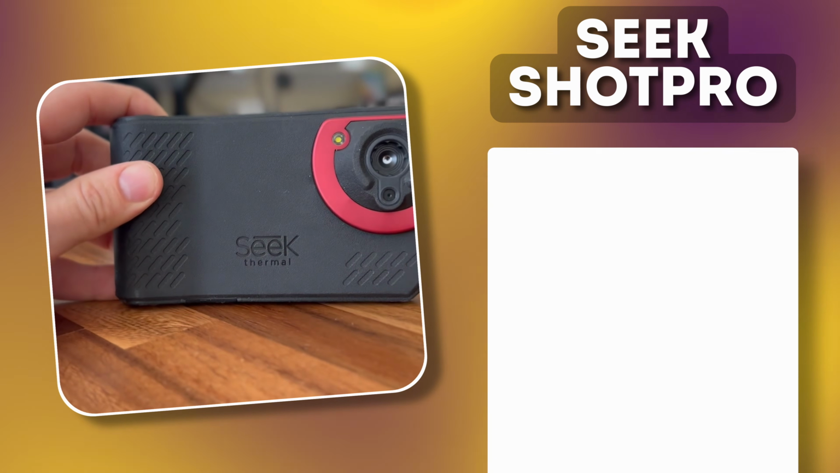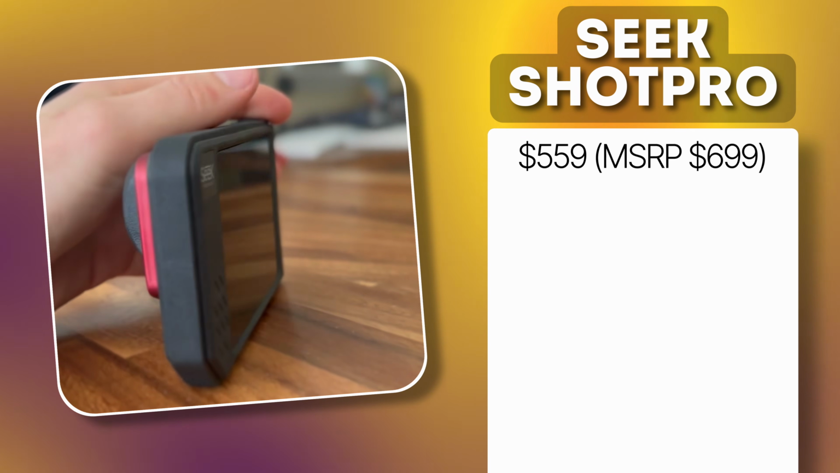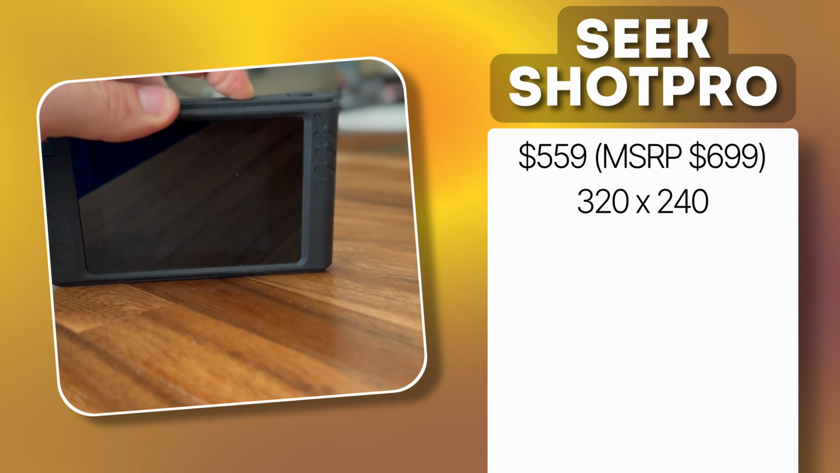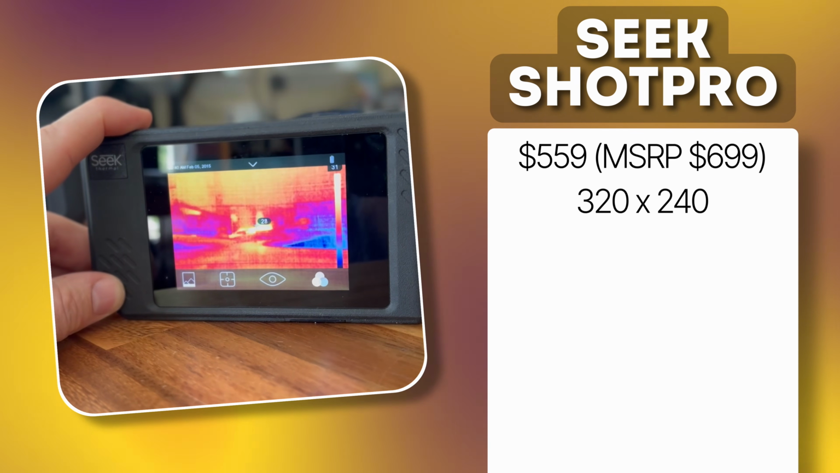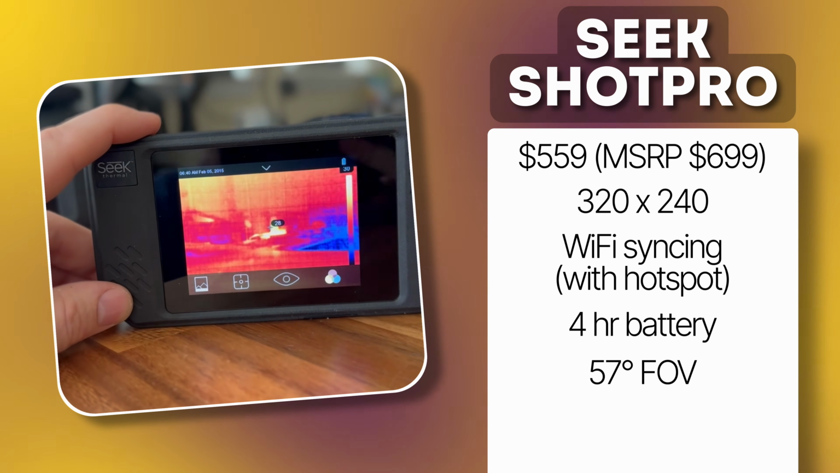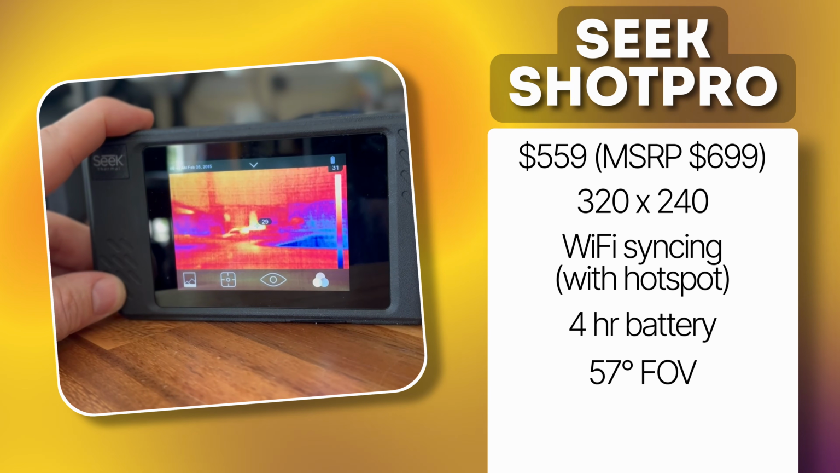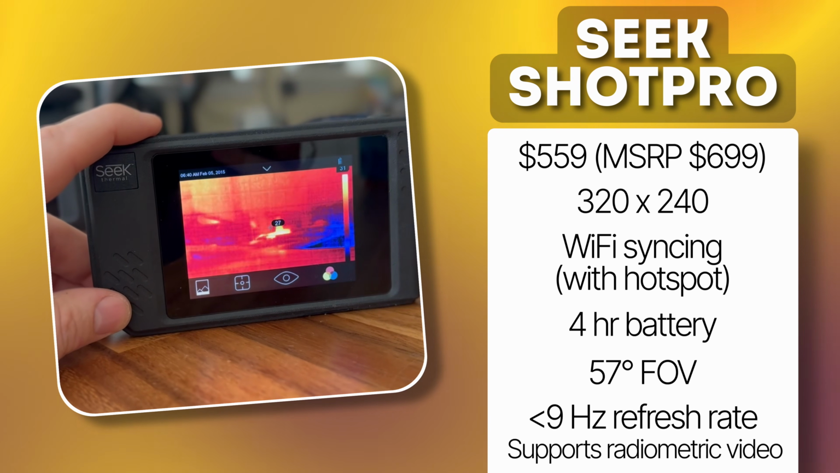definitely an interesting thing. The last camera we're looking at is the Seek Shot Pro. This is their Pro version of this body of camera. This costs $559. The resolution is higher than all of these at 320 by 240 pixels. They say a 57-degree field of view, which is wider than any of these other cameras. This has the lower 9 Hz refresh rate, which is on par with most thermal cameras.